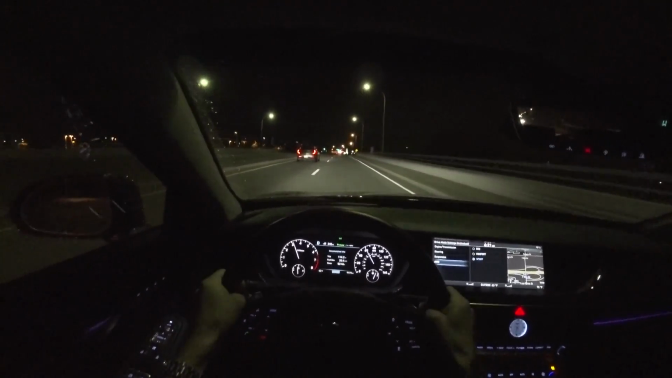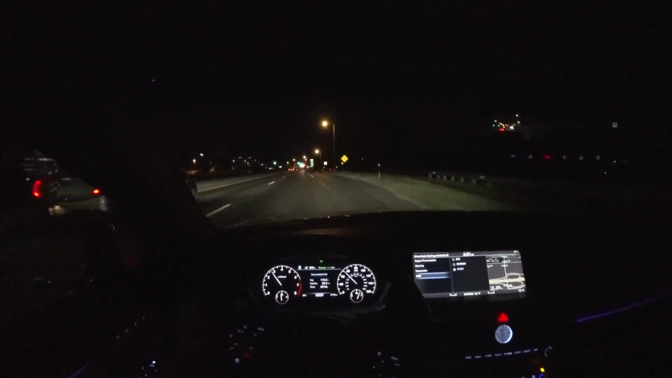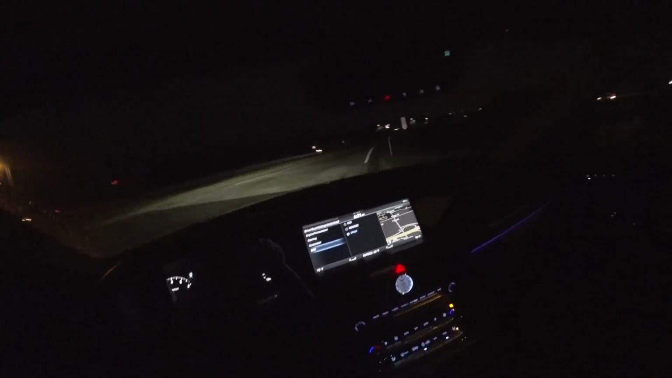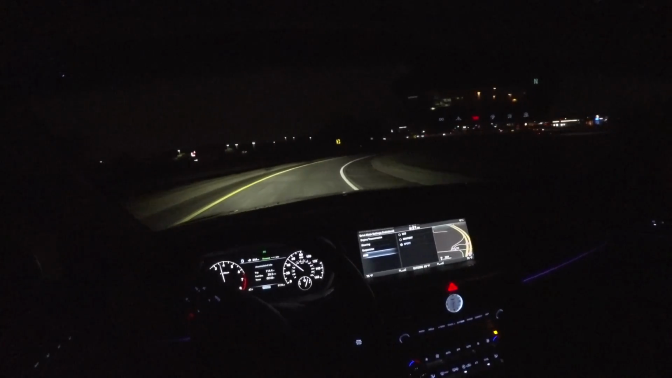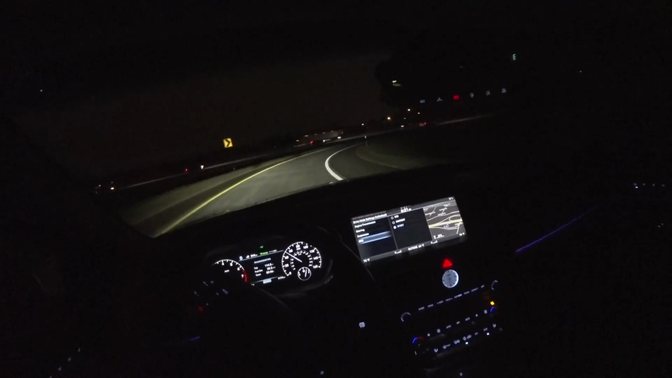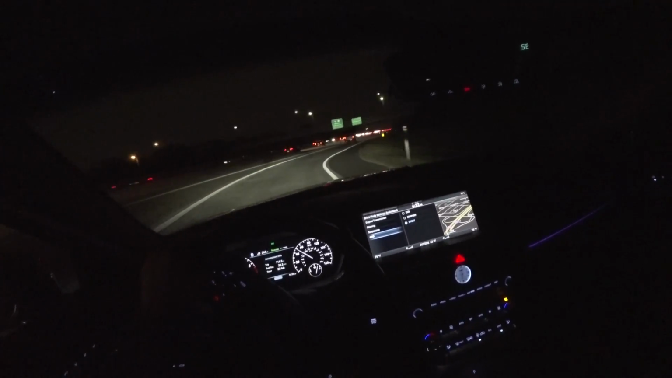It's a little bit greasy out tonight, so you can kind of get an idea for how the all-wheel drive system reacts. Pretty neutral there out of that corner. I absolutely love the way this car drives. For how big and long it is, it's actually pretty sporty. It's just a really nice balance.